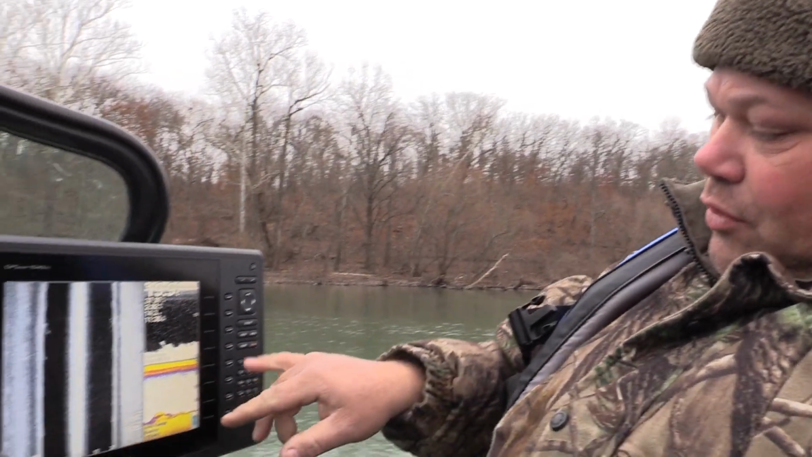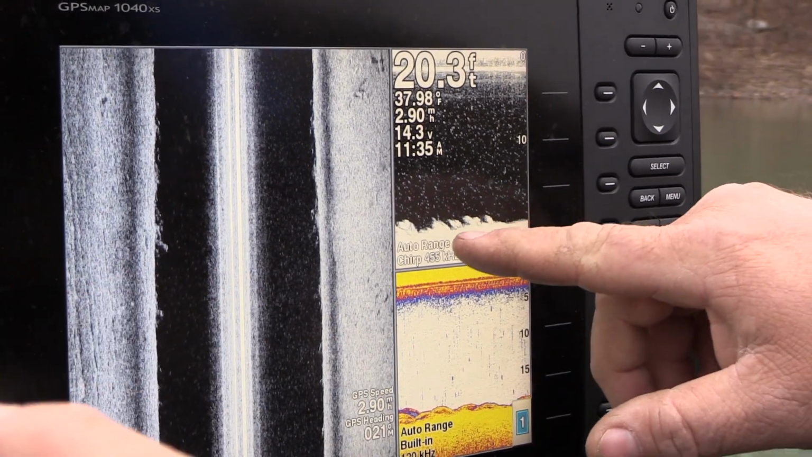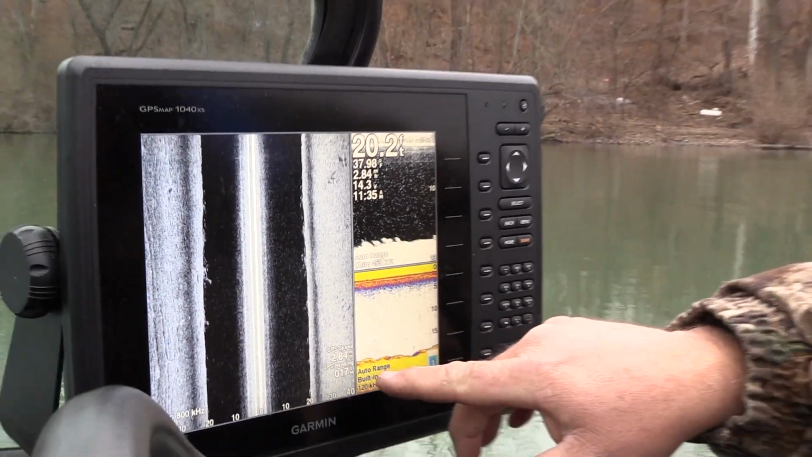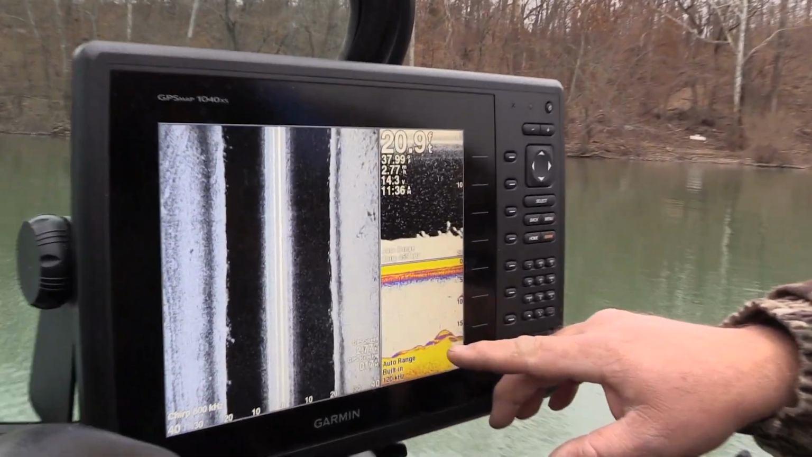Right now they're stacked. The water's been dropping, and they may get up and move around later on this evening, but they're glued to the bottom. Right, you can barely see them right down there. They're really tight to the bottom right now. Like that school right there, those are easy schools.